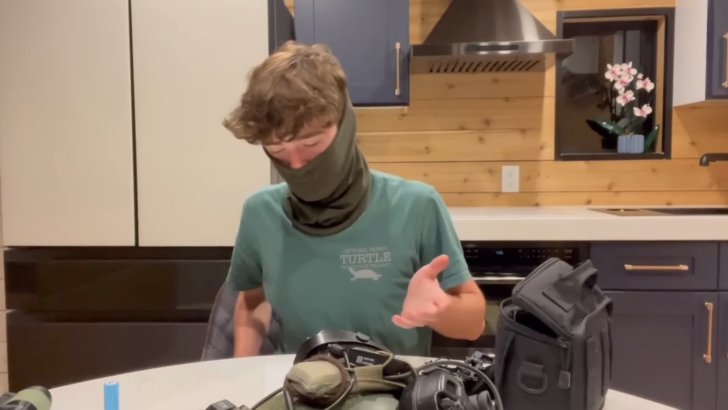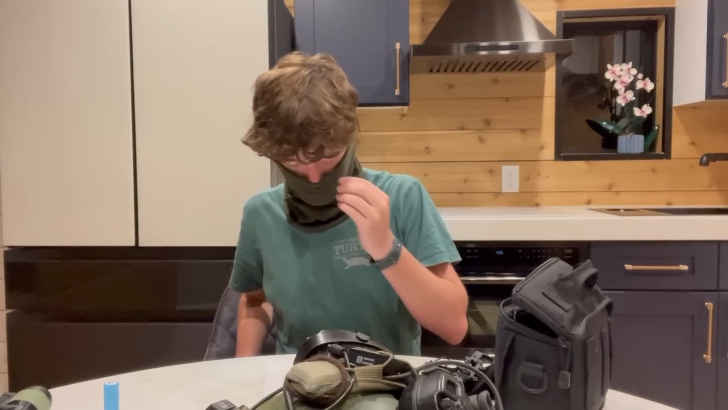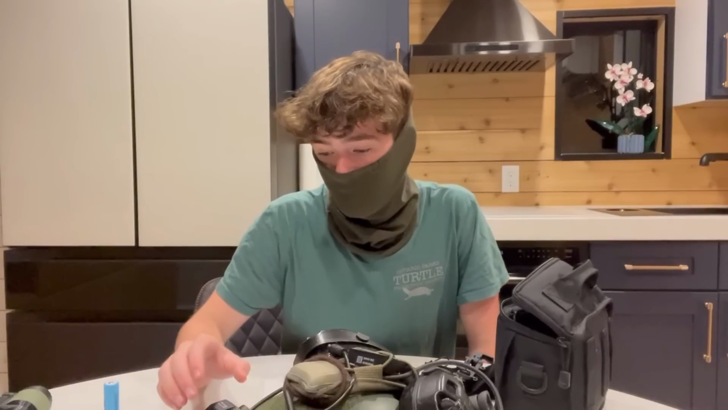And also, big thing on that, I know I keep on talking about battery life, but I like how many batteries this can take. This can take CR123As, 16340s, and also 18650s. Super versatile.